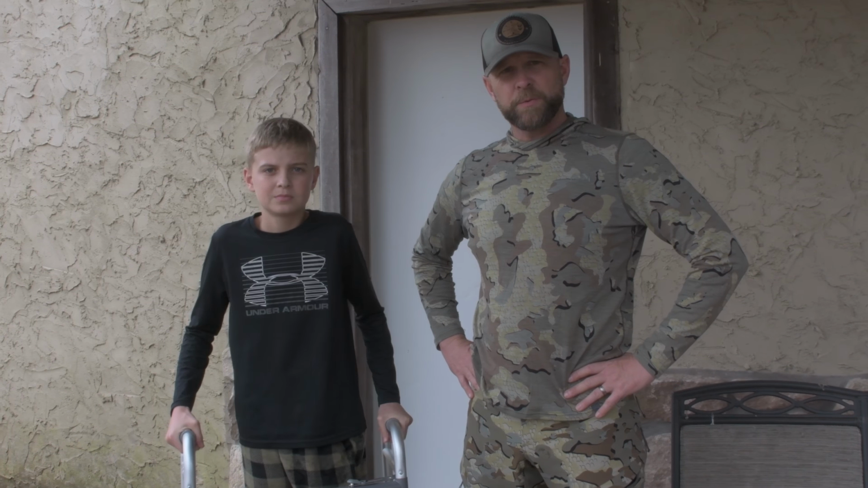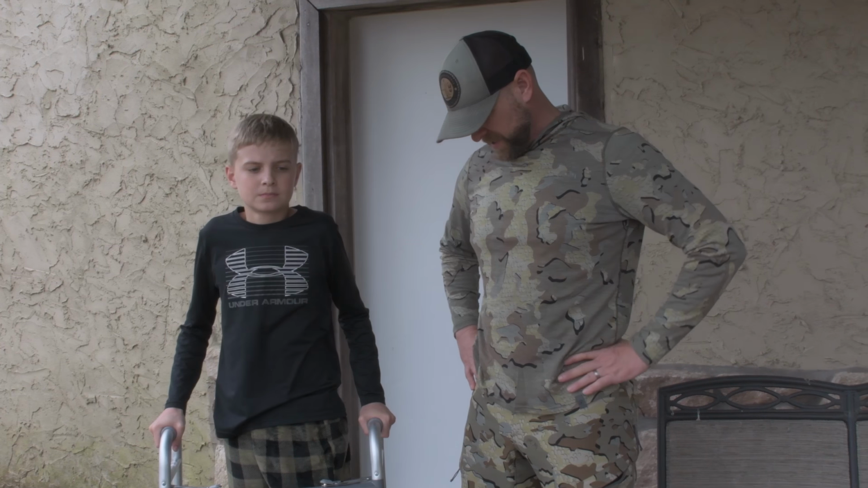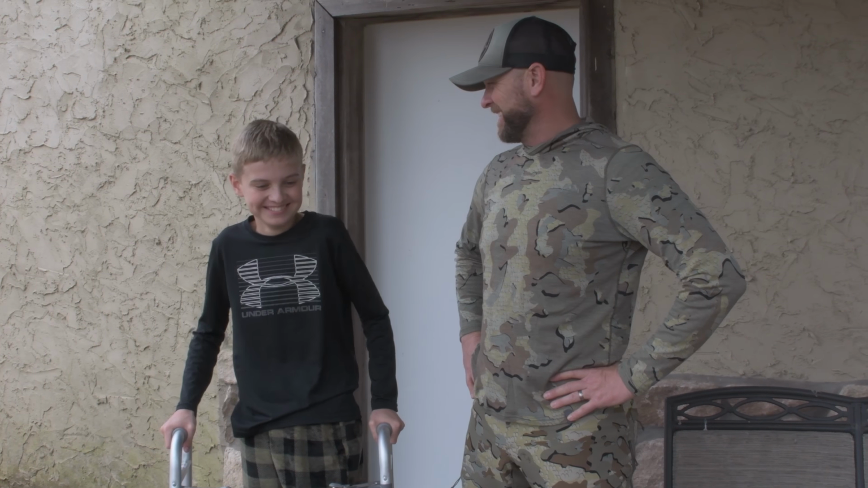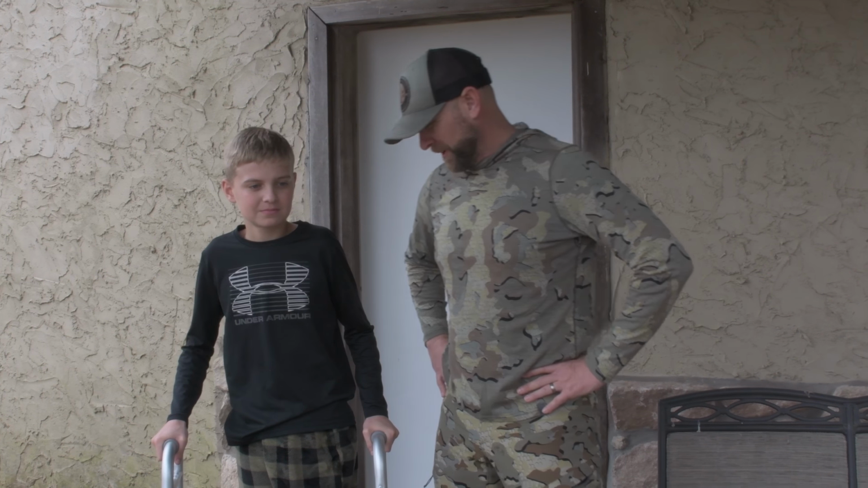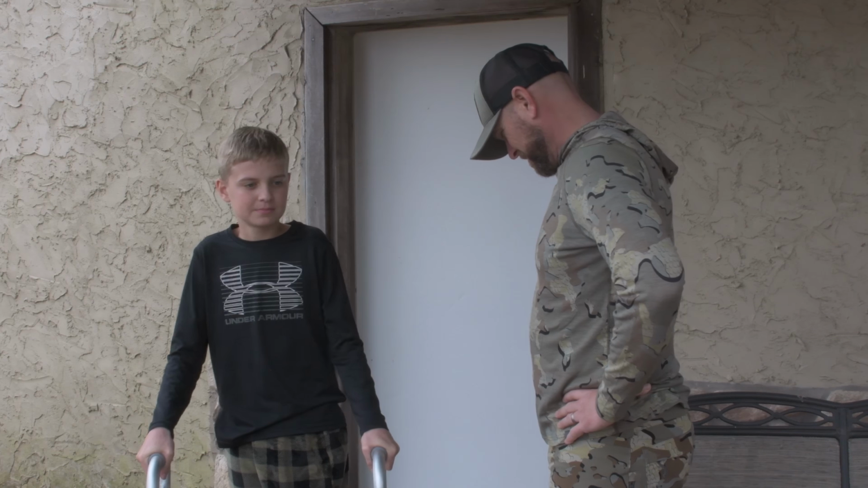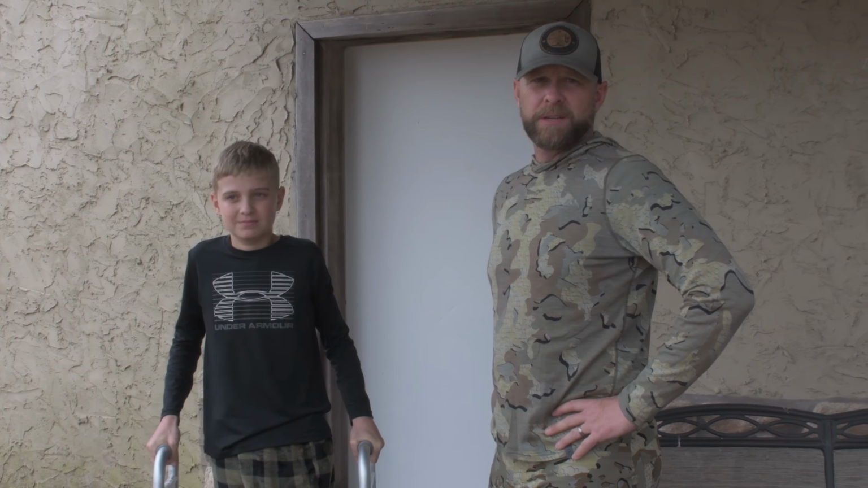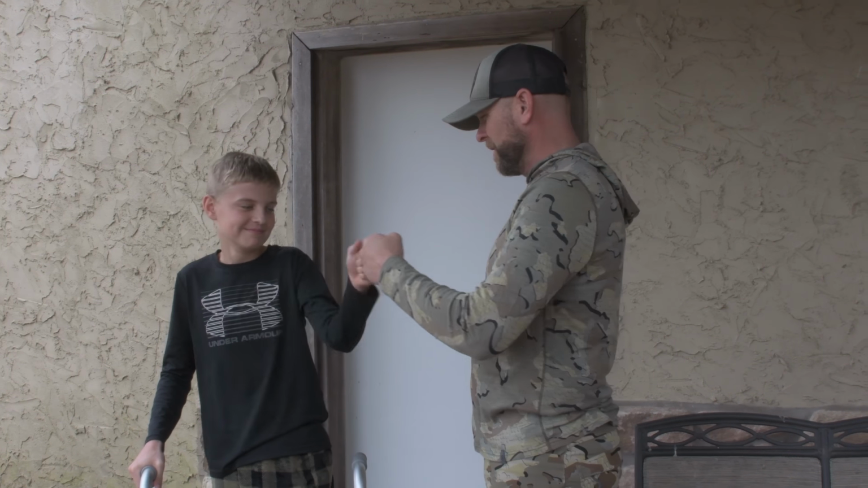We have a blind that we went and set up and got some chairs in, and we think we can get him close enough where he can get out there in his walker and get in the chair. He's bound and determined to try to get something tonight. So that's our plan of attack. We'll see if we can get some stuff pulled off. We got high hopes for some hogs hitting the dirt tonight. So hopefully Dane will be one of them.